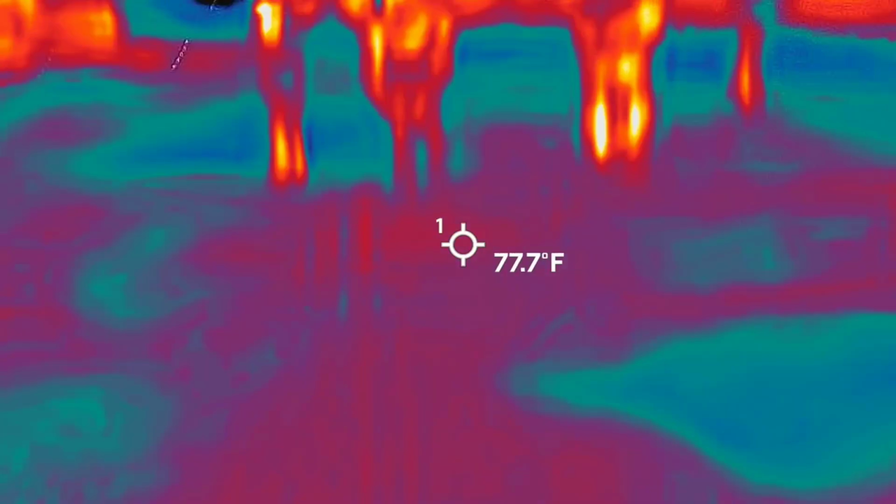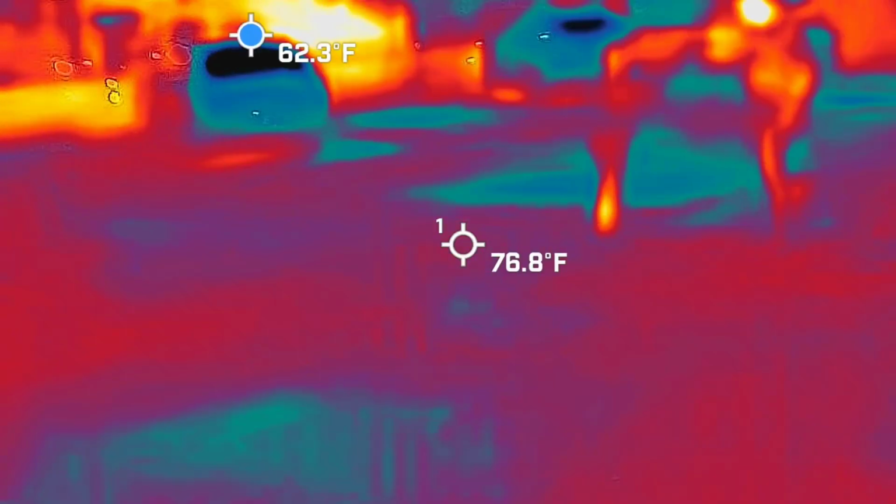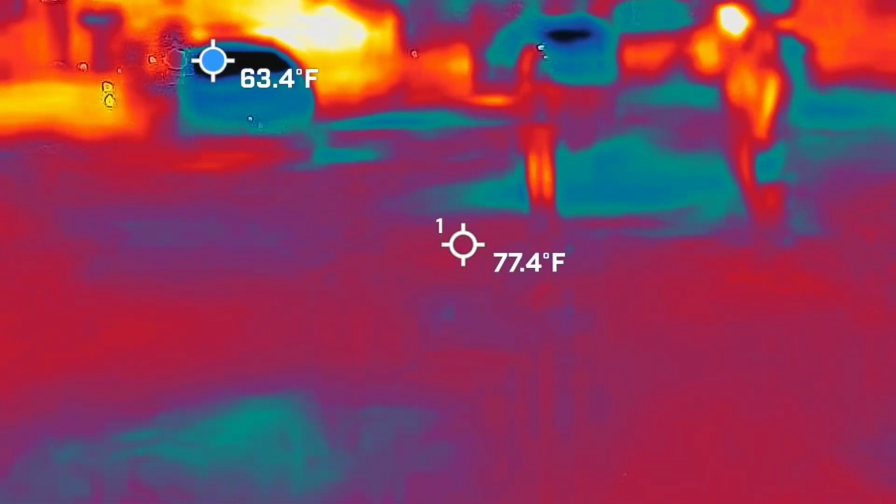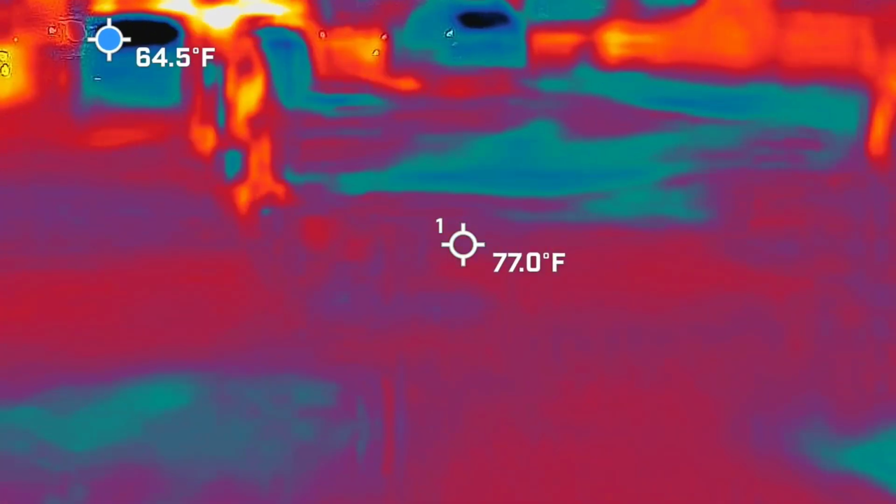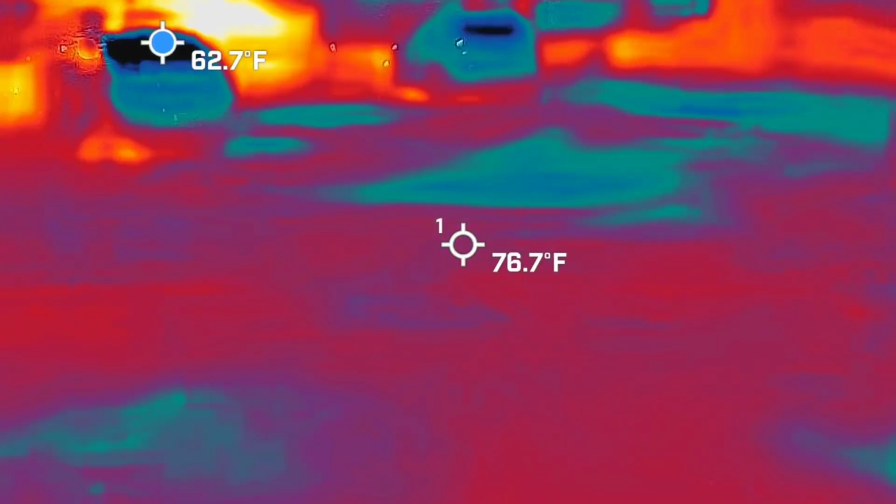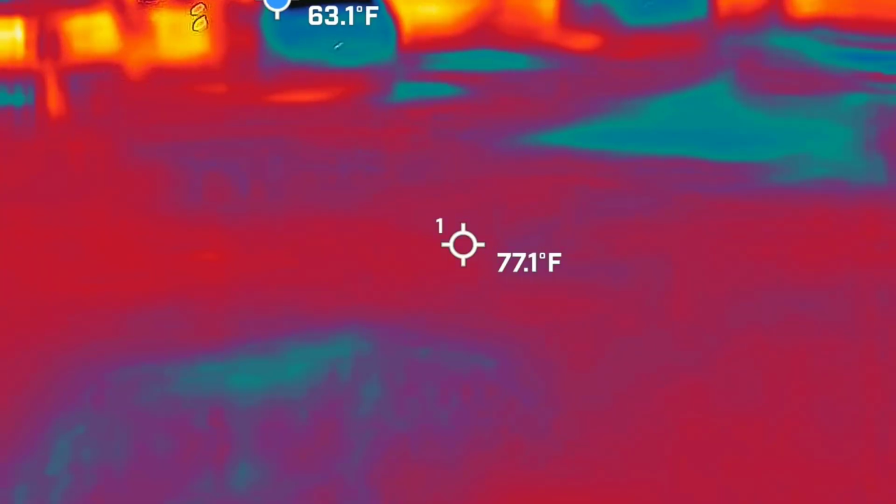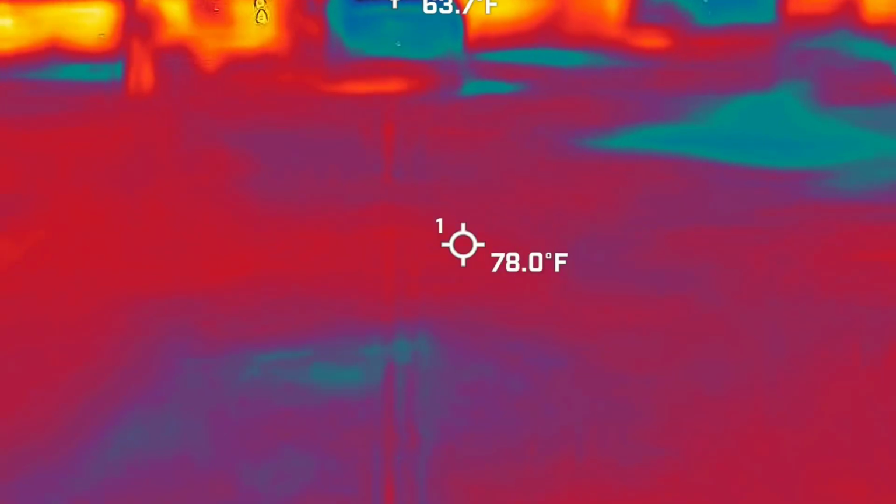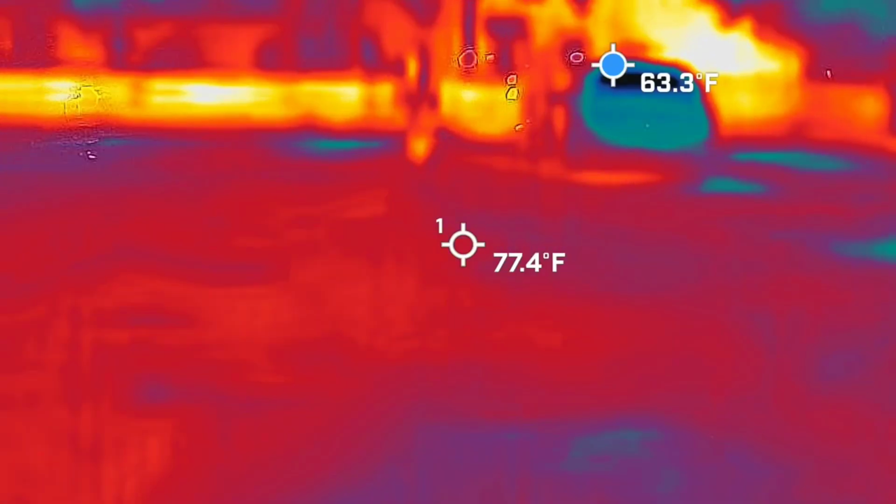There's a little blue, see that little blue thing right there? It lands on cold stuff. So that's a cold area right there. Where's it pointing? It's pointing over there towards that car where the camera's pointing. So that's probably that car. So he says, yeah, run around the building. Look, it's picking up cars in front of the building.